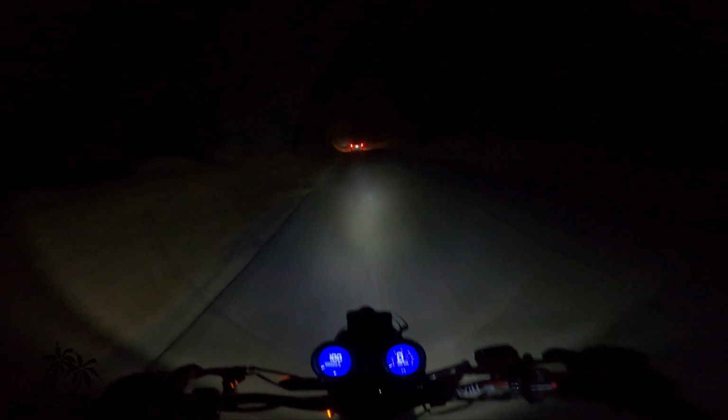I know we still go through Alan Bamboo. This place is so beautiful, bro. My first time ever. First time ever with a car, bike, first time ever.